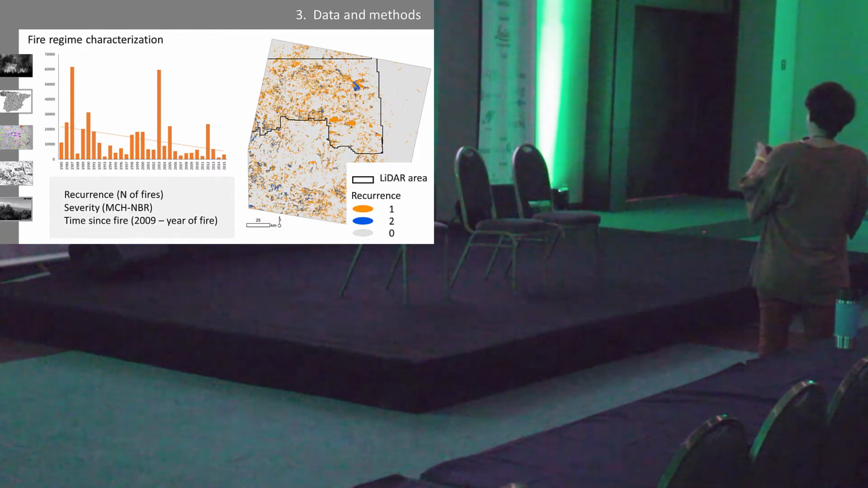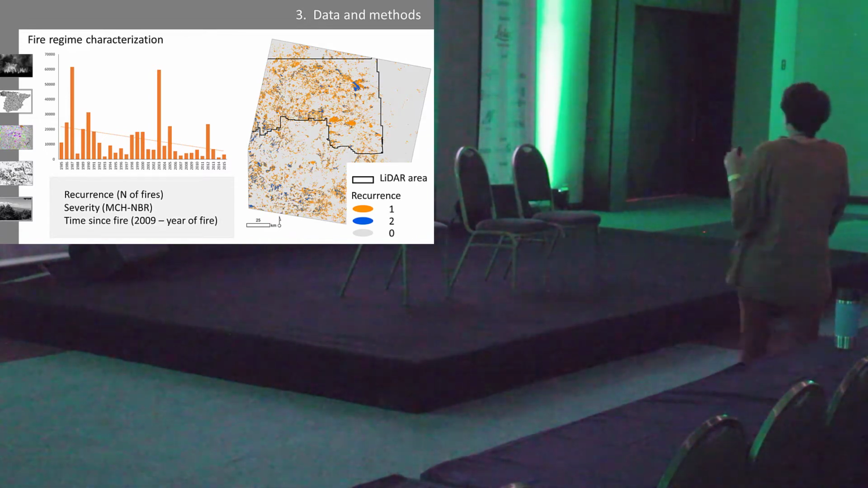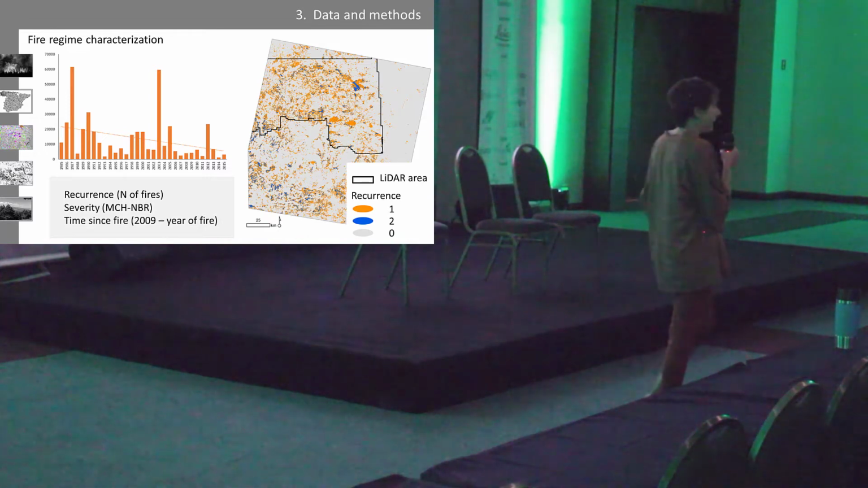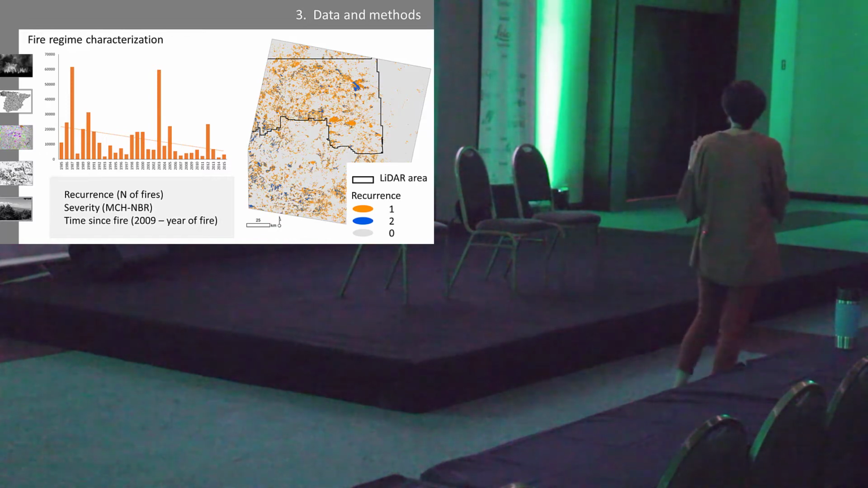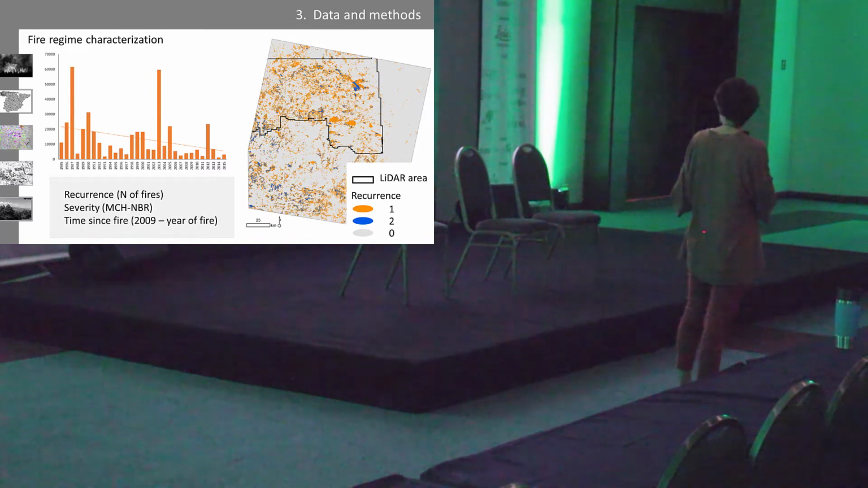So this is the resulting map of the fire regime characterization, and we use these 3 variables: the recurrence, the severity, and the time since fire. As you can see, there are some pixels with no wildfires and others with 1 wildfire and up to 2.